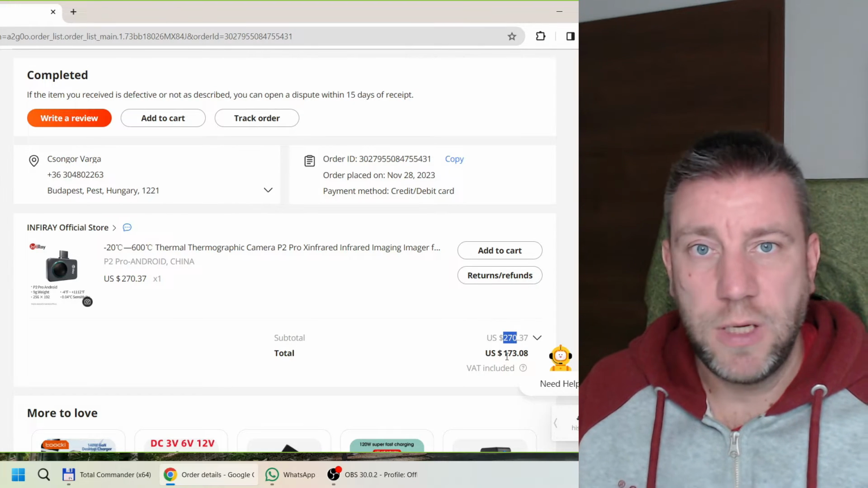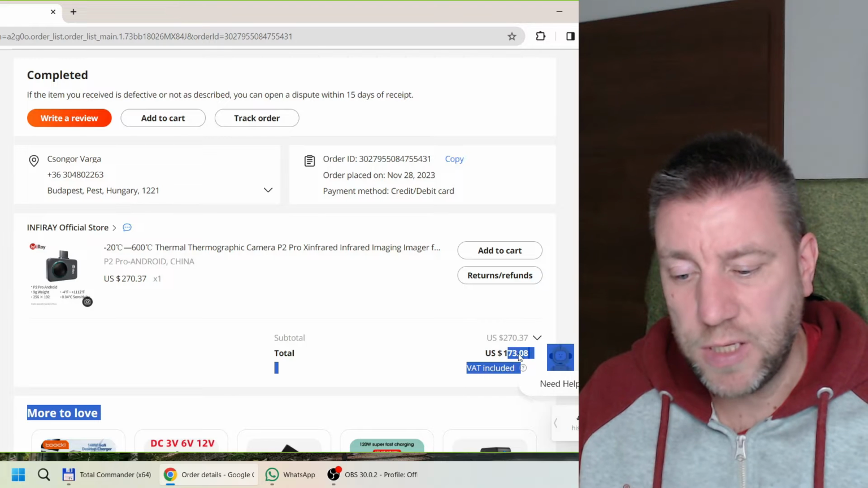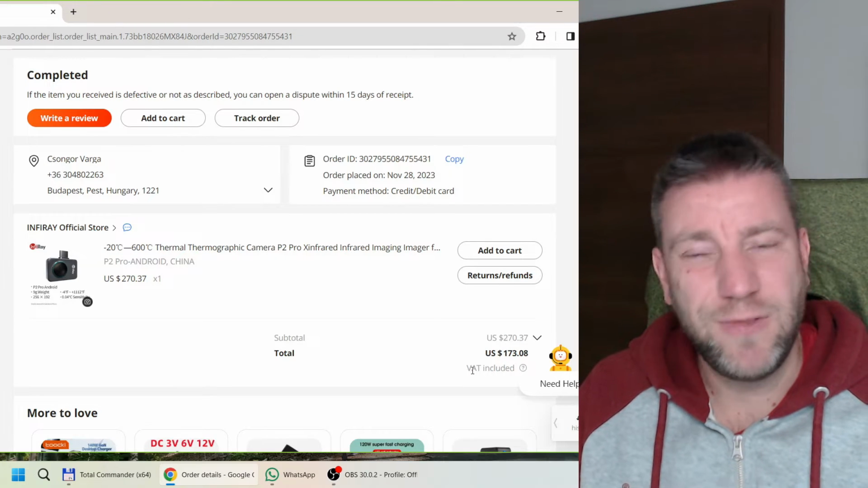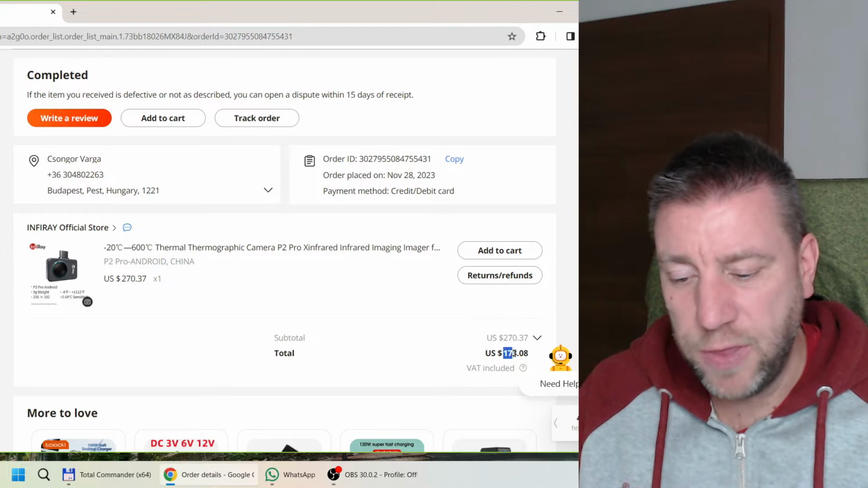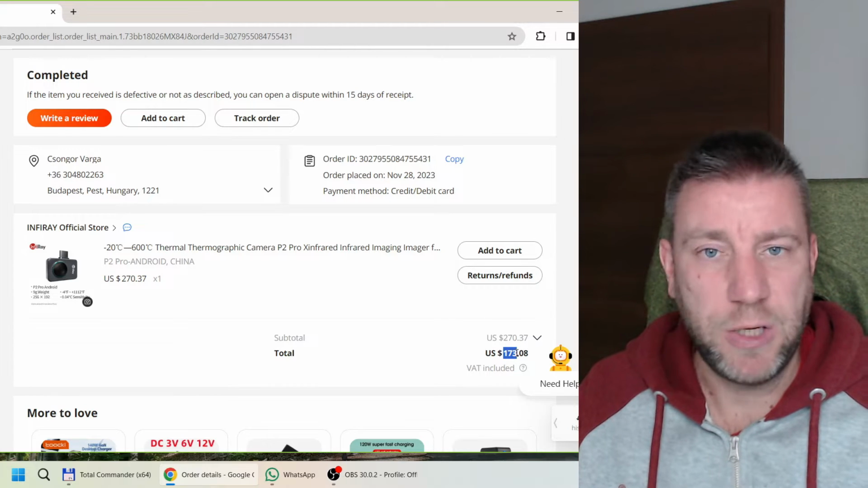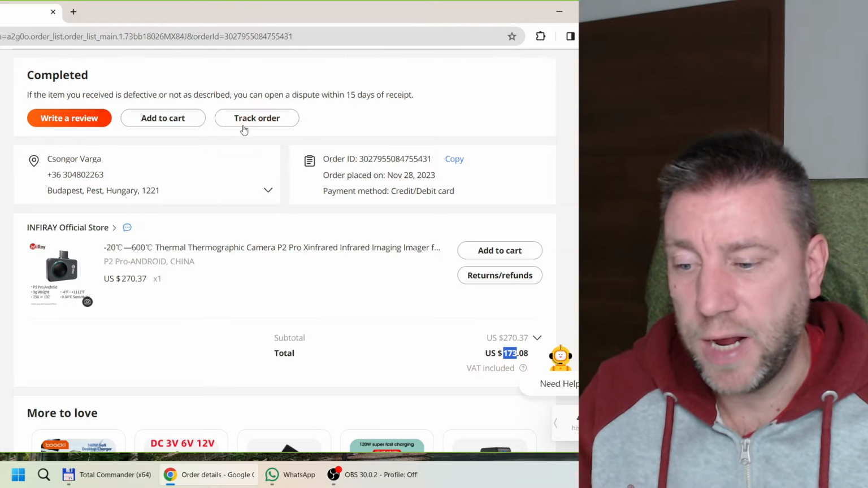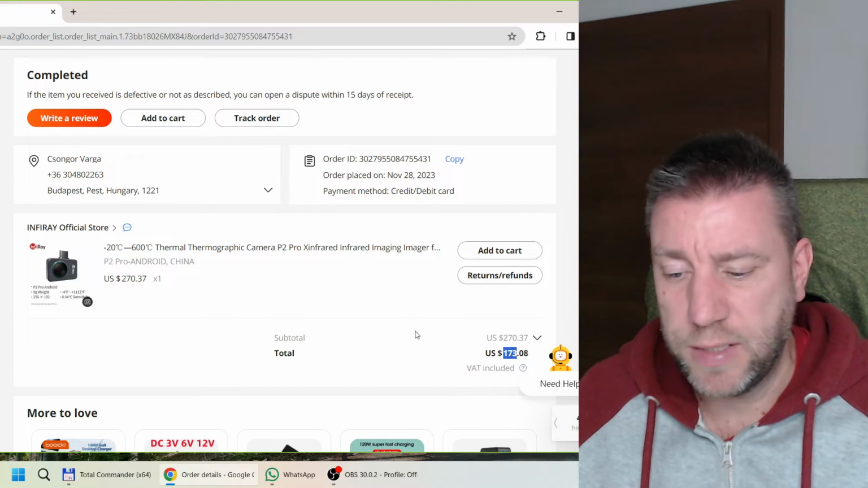And then when I was clicking on the checkout, for some reason it dropped the price, and it still says VAT included. I don't think it was, maybe it was some special coupon, but I think for 173 it's definitely a good price. It's almost like half the price of what is the list price at the moment.